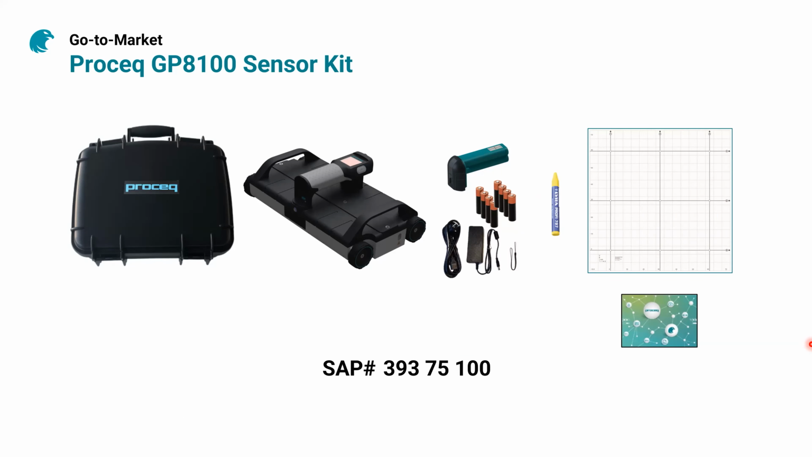What comes with the package? When you are buying the GP8100 sensor kit, you get a rugged case, this one over here. It includes the GPR hardware, the battery pack, a few extra batteries over here, the charger cables, some pads to collect area data, and the augmented reality sticker.